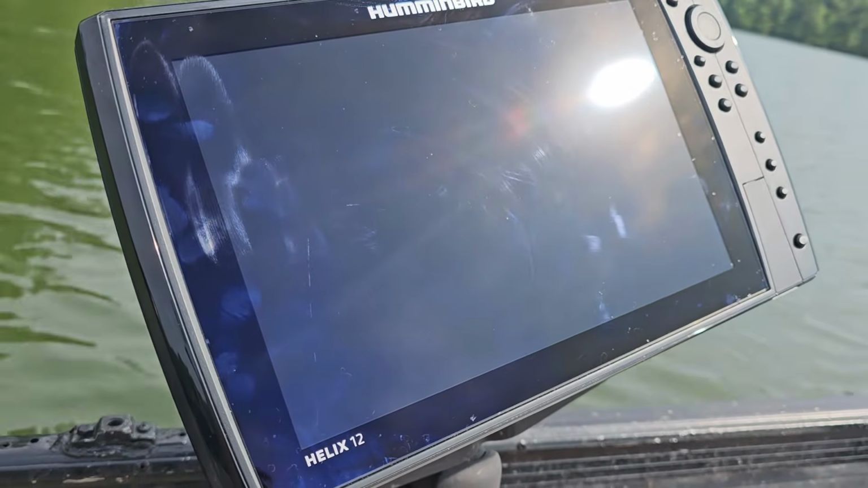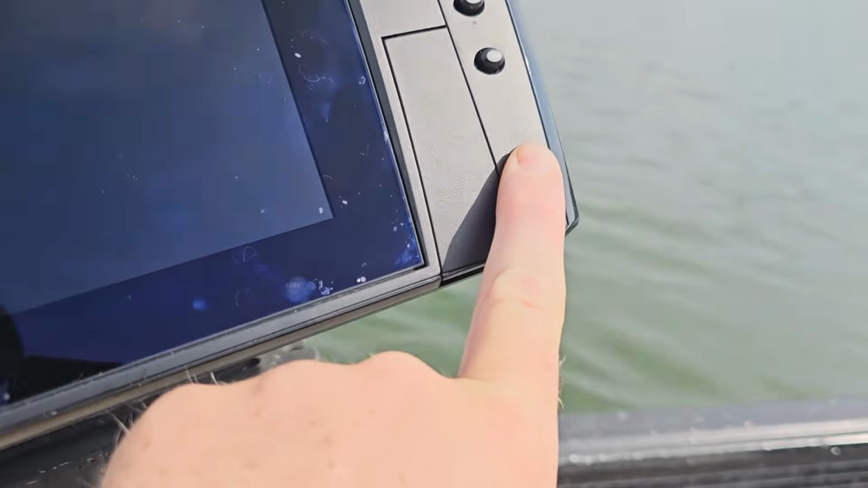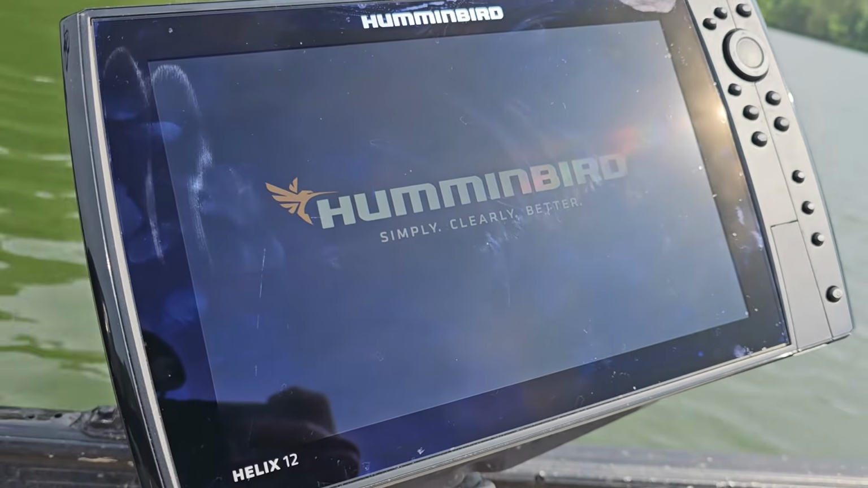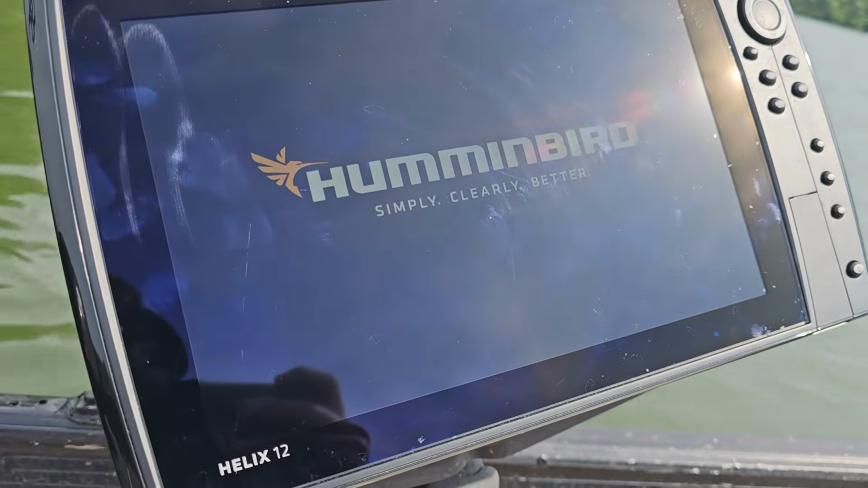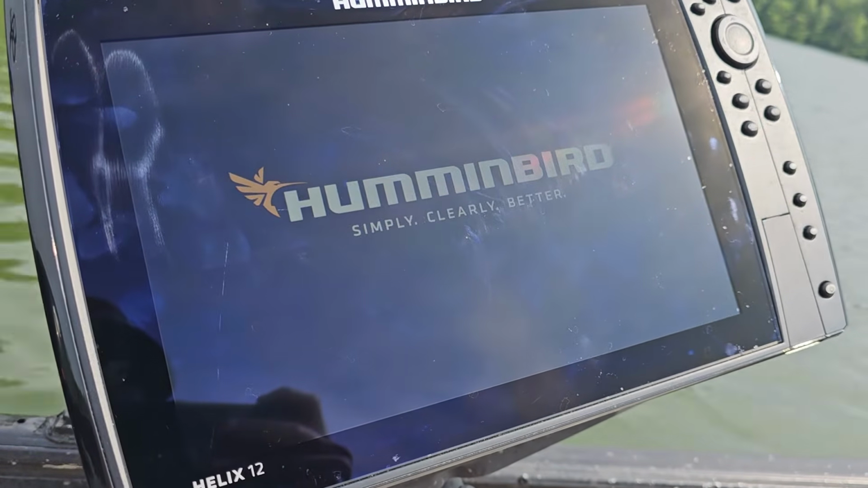Alrighty, so we're gonna get this sucker fired up. We got both our chips plugged in. I'm gonna hold down the power button right here, and that big old television screen's gonna turn on. Takes a few seconds to boot up, just like any other electronic, and then we'll be at our main menu here.